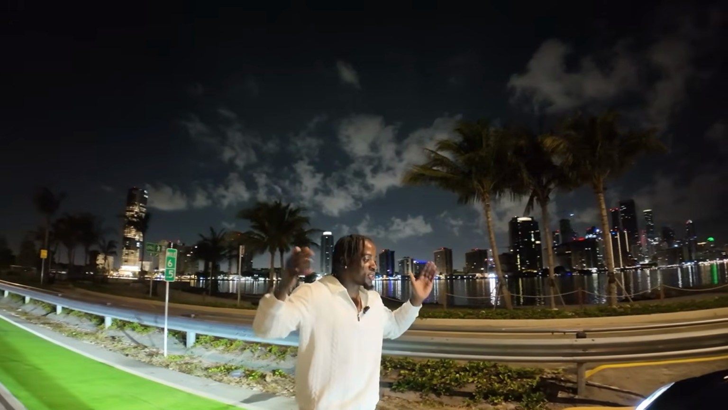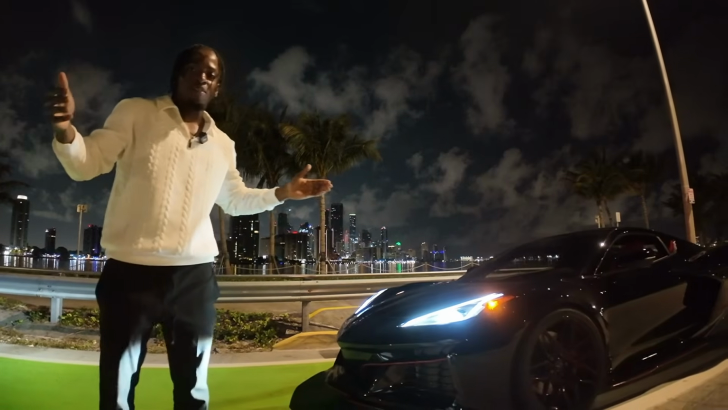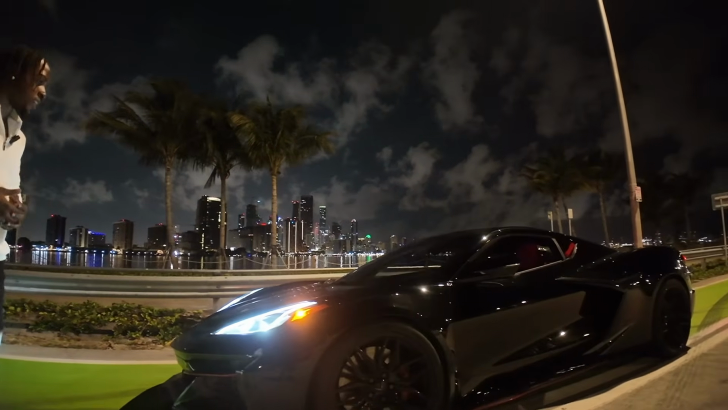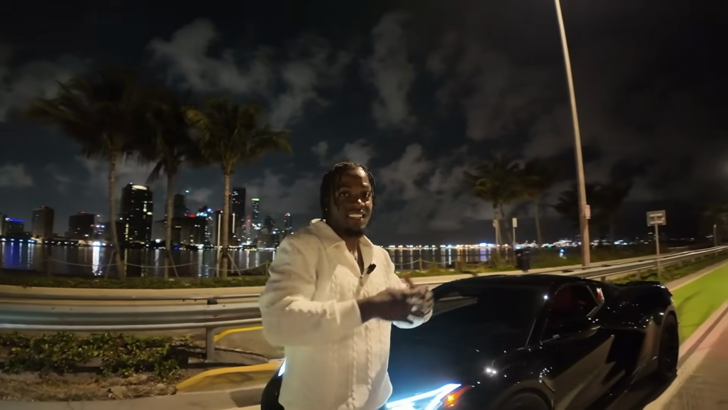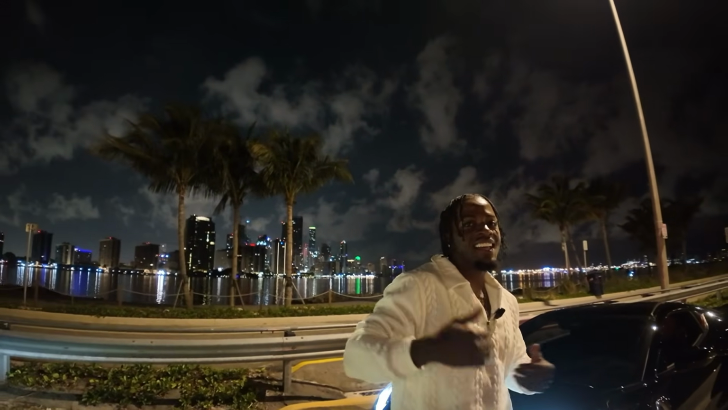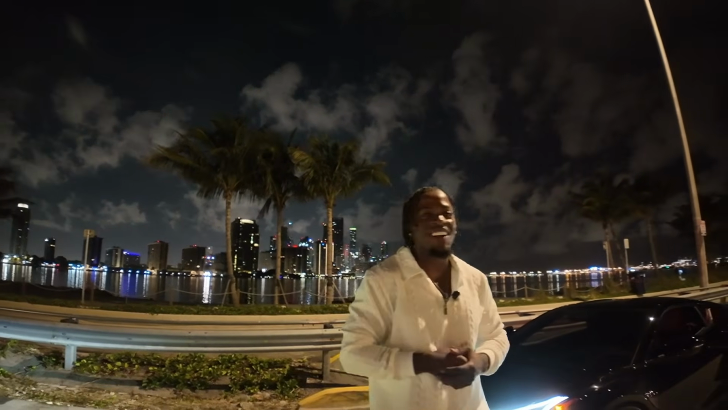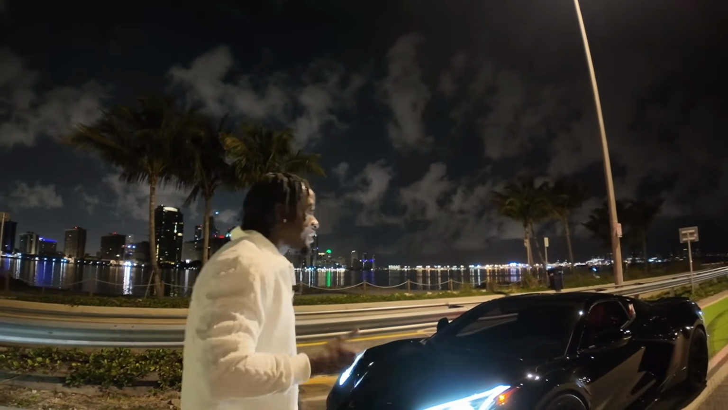Yeah, facts. All right, y'all, as you can see, the Z06 is literally one of my favorite cars I ever bought, bro. If y'all been trying to get a Z06, this should be the reason why you should get one. So when y'all get your Z06, hit me up and be like, yo, bro, you inspired me, or something, you know what I'm saying? Show some love, bro. But this is crazy.